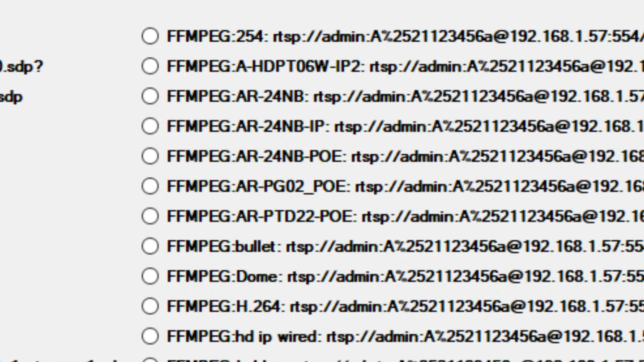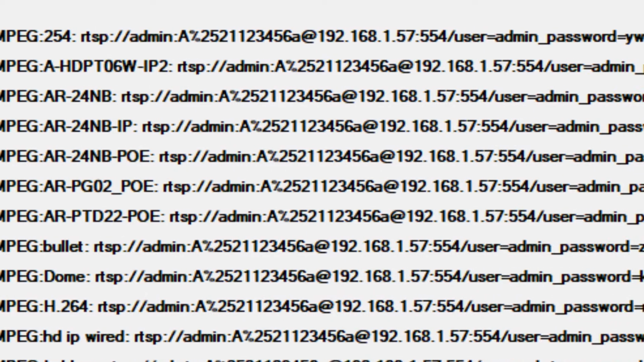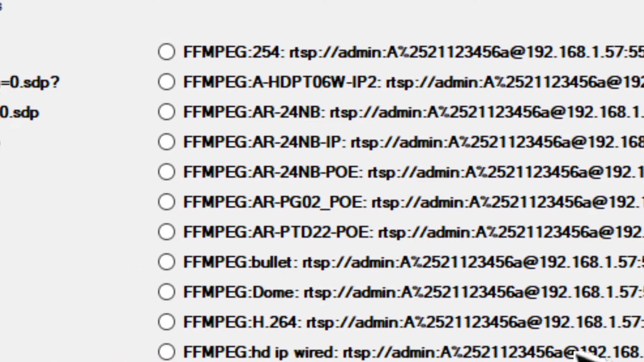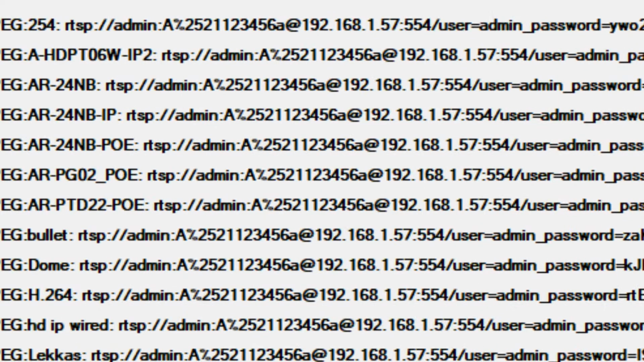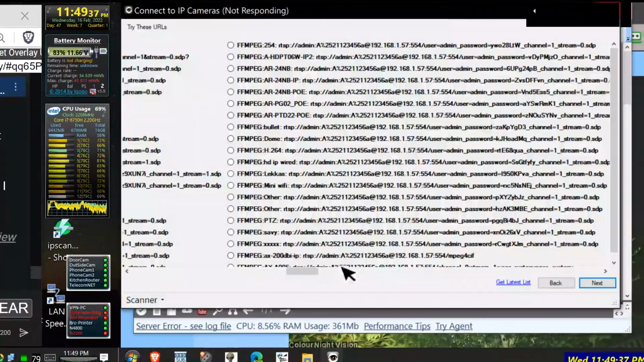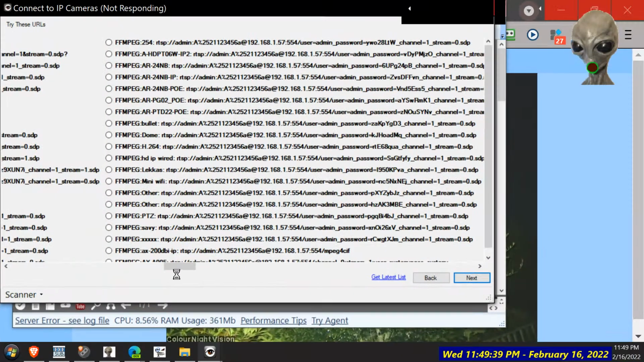Alright, scrolling now. Admin, password. So who's to know which is correct? It's got hundreds of options. You can see why the average user wouldn't be setting this up.